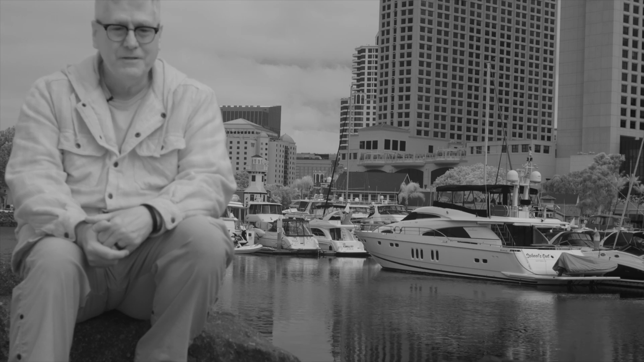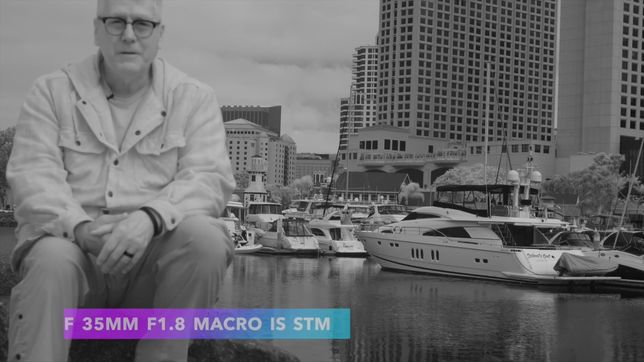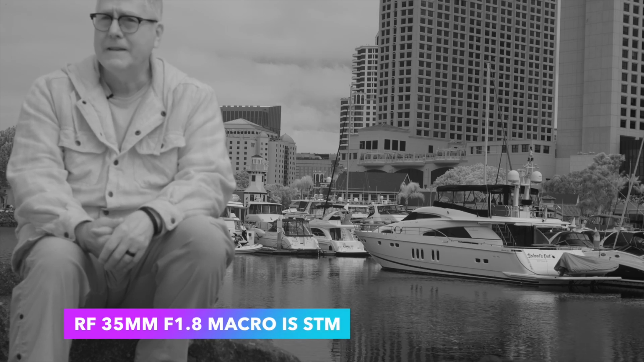So right now, what this video over here on the RP is, it's the RP body with the Canon 35mm 1.8, I believe. I'll have to check that. Nice little simple lens. It was one of the earliest lenses I got when I got the RP. Great for just carrying around, doing street photography or whatnot. And it also has a little bit of a macro function to it. So it's great for what I'm using it for now on the infrared.